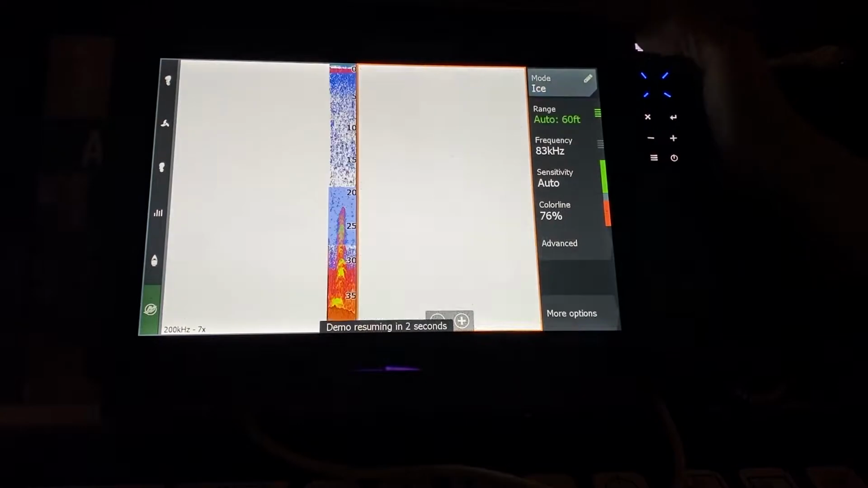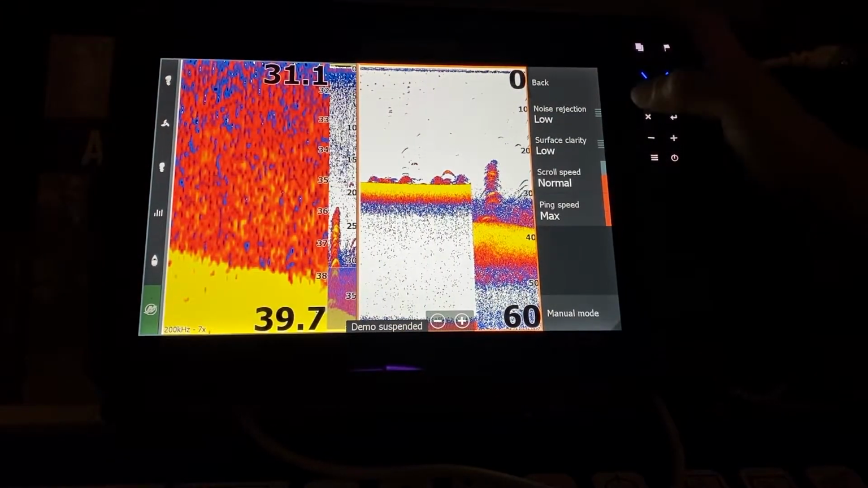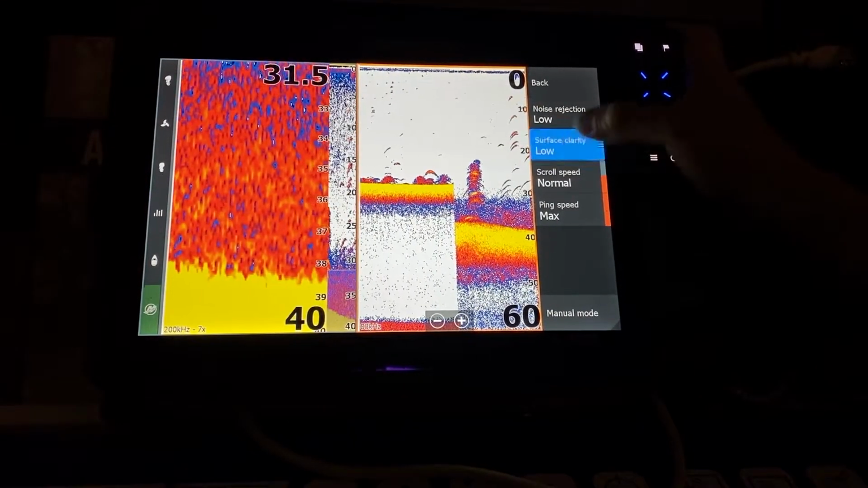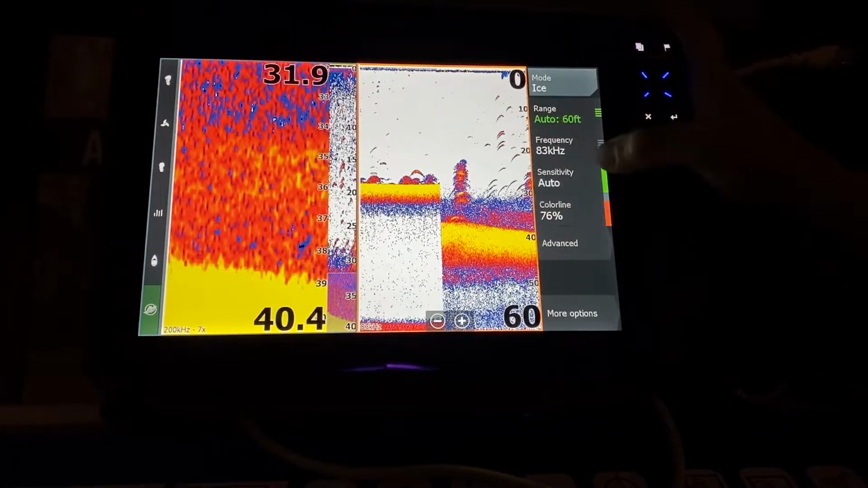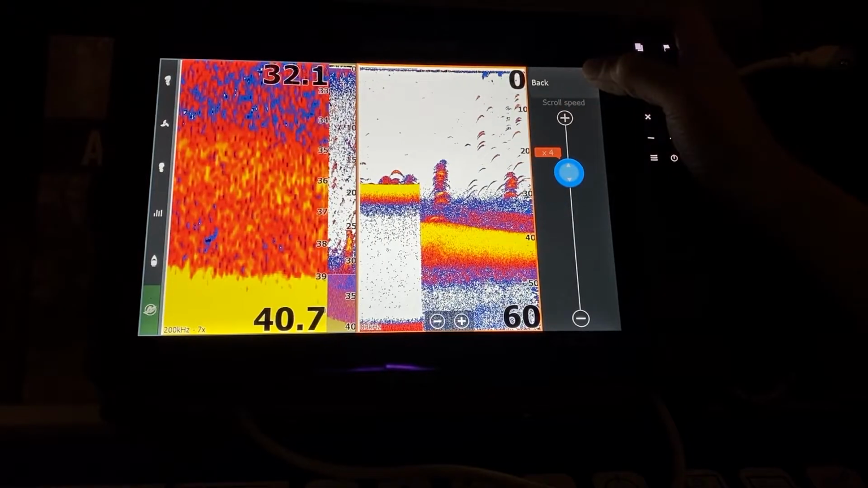We go to clear cursor. We go to advanced. We have to set it the same as the other unit. So we go to advanced. We turn off the surface clarity just like the other screen. We increase our scroll speed 6 times just like the other screen.